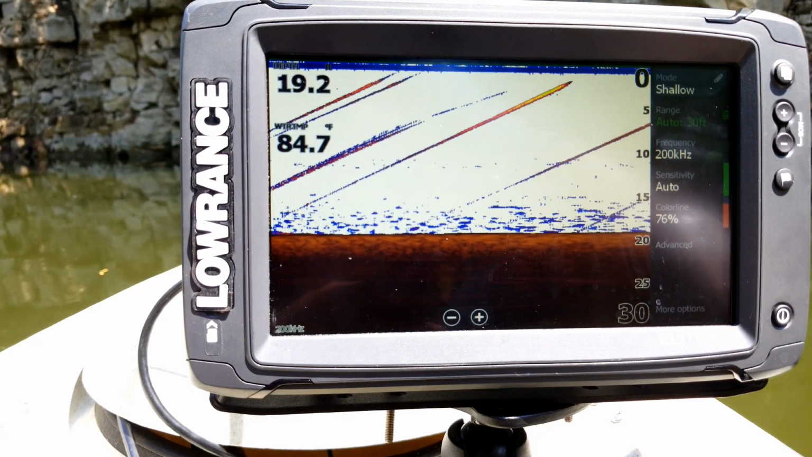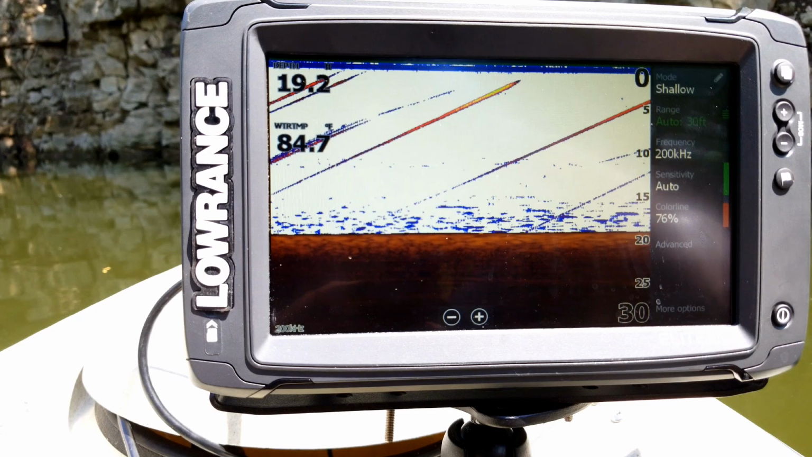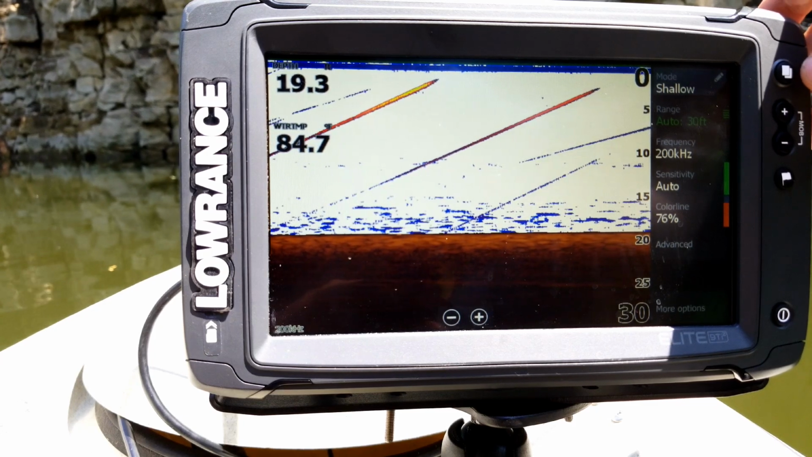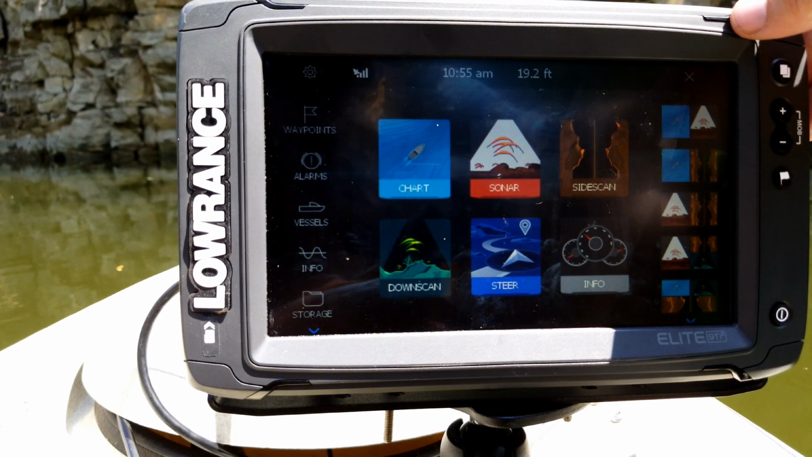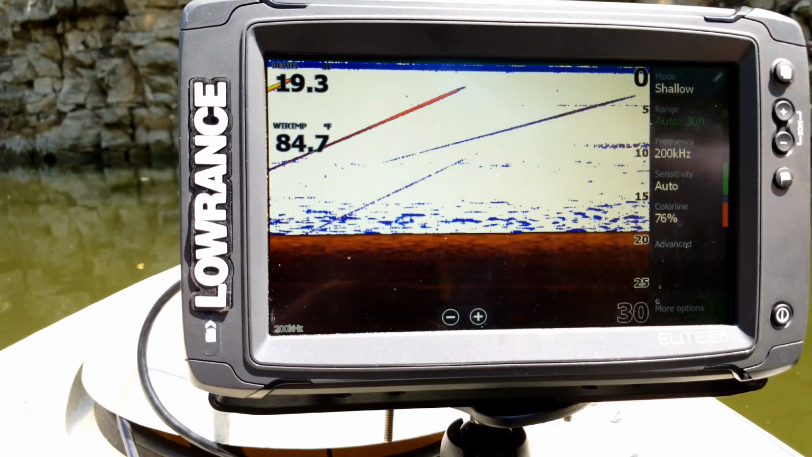Now, I'm going to make a video on how to use the sonar screen specifically and all the features and menus on it, but we'll go over that in the next video. And I think that's really about it. I think I touched on everything you probably need to know, just all the basic features and how to use it in general.